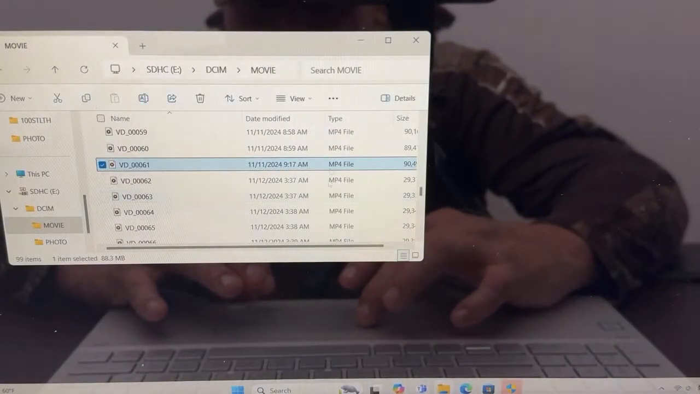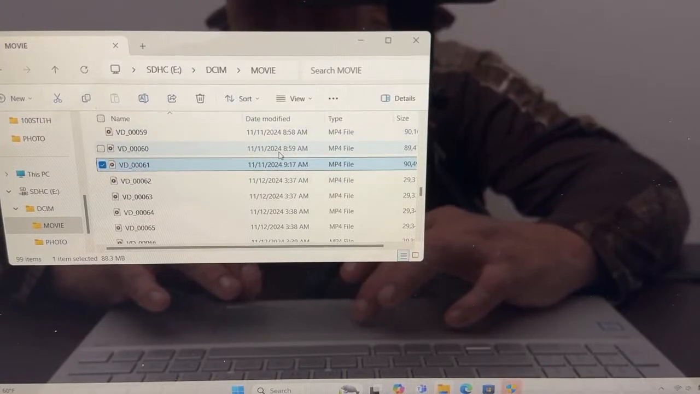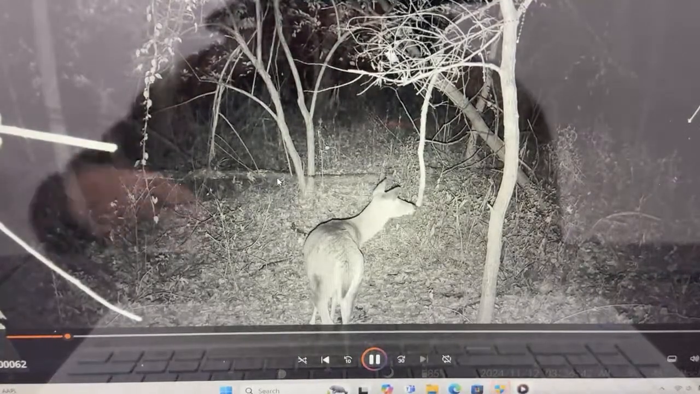So there was 8:58, then 8:59, them doe came up, which was 7:58 and 7:59. Then 8:17 they came around. So that's only 20 minutes after them doe walked up there, which is that a buck could follow them that far.